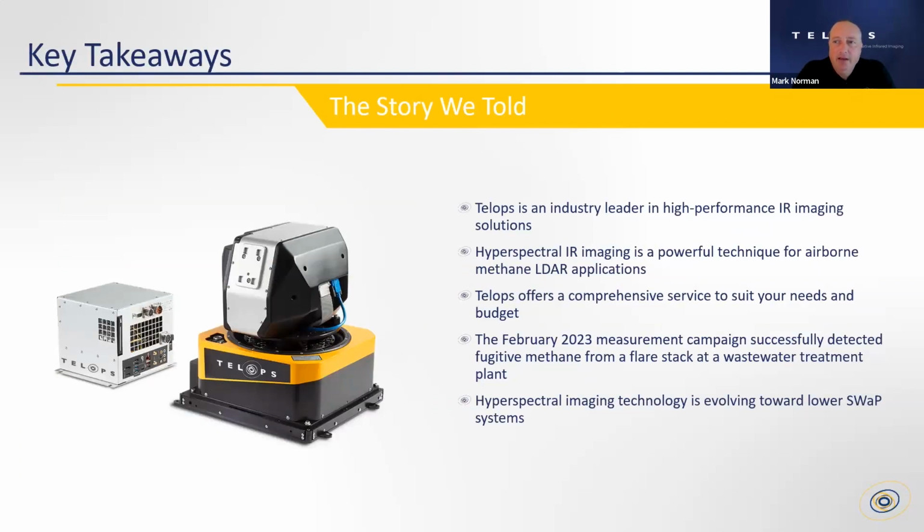So, what's the story I hope I told today? Some of the key takeaways. Telops, industry leader in high performance infrared cameras. Hyperspectral infrared imaging is a very powerful technique in the scientific community. It's recognized as a high fidelity, highly reproducible technique, and is amenable to many of the LDAR applications we discussed today.